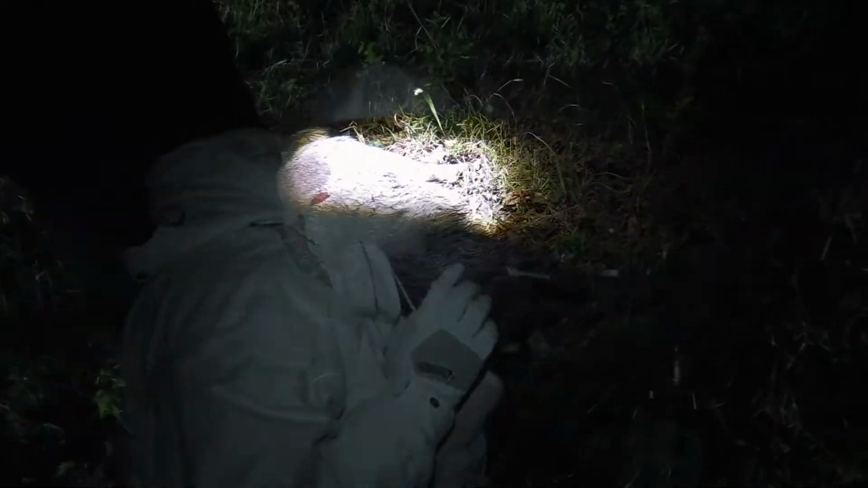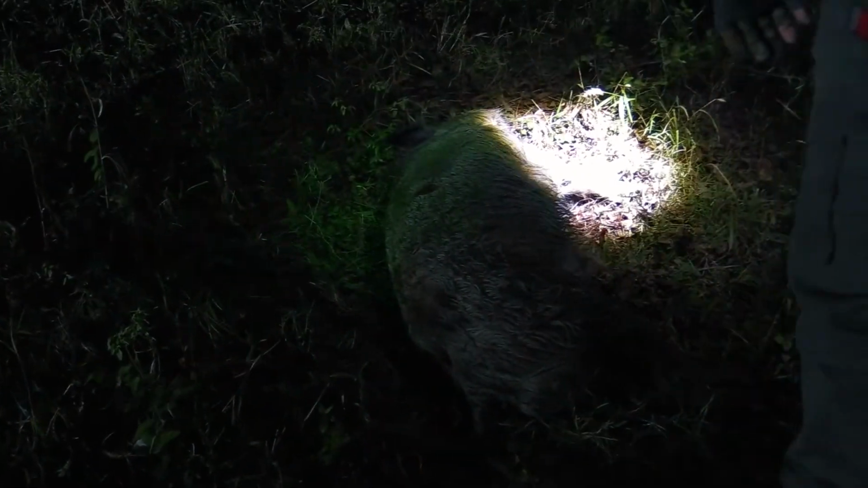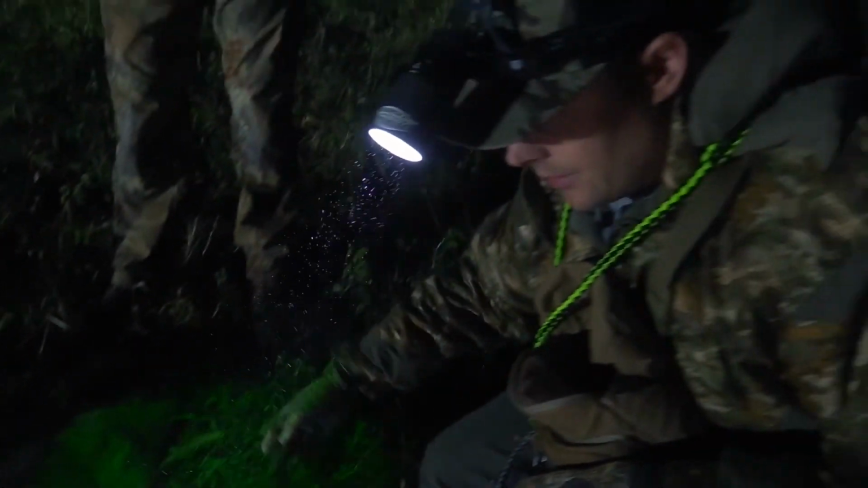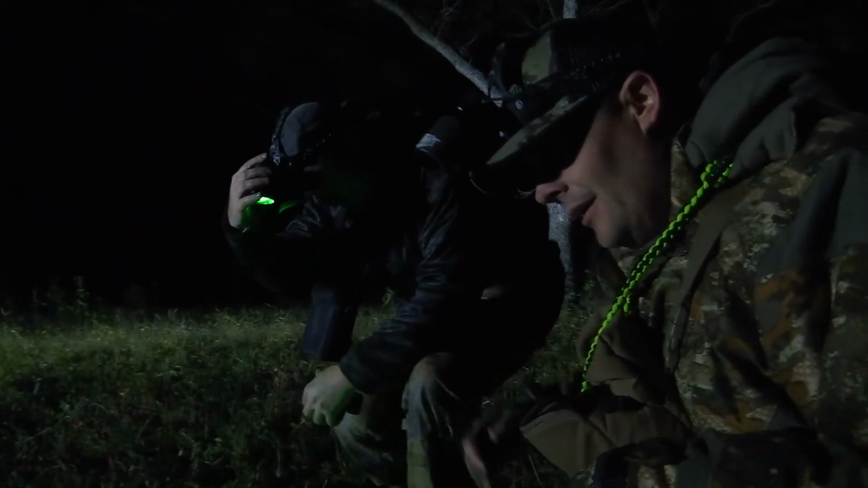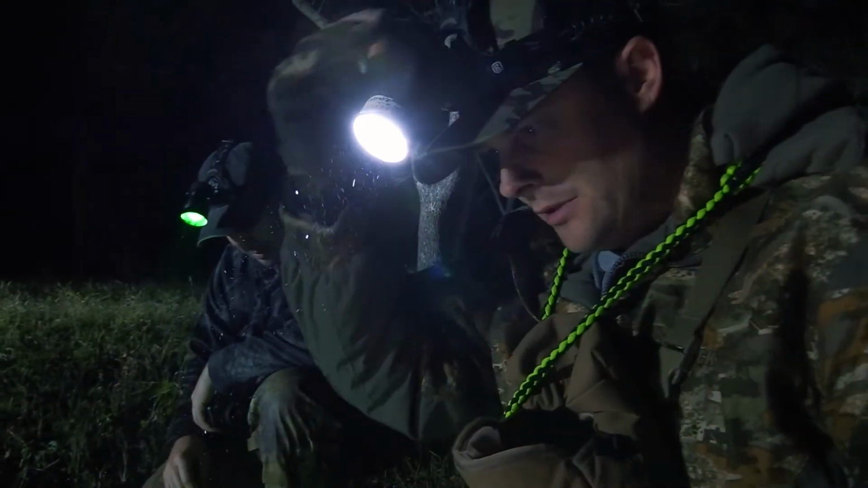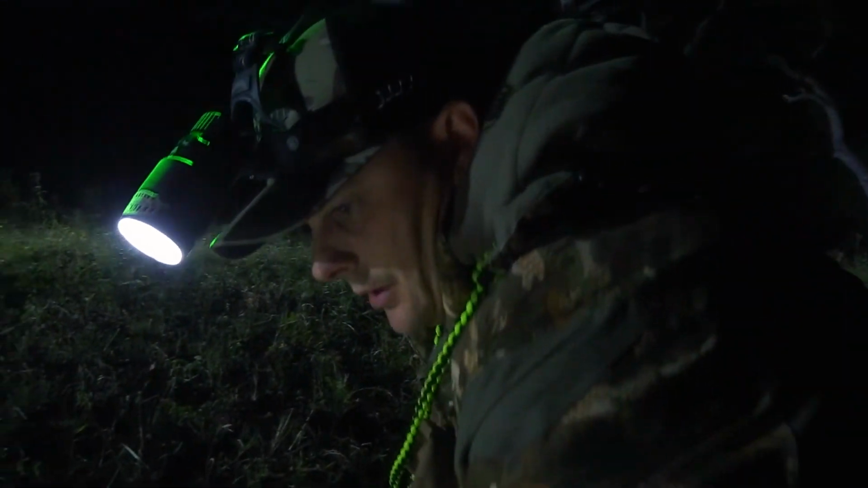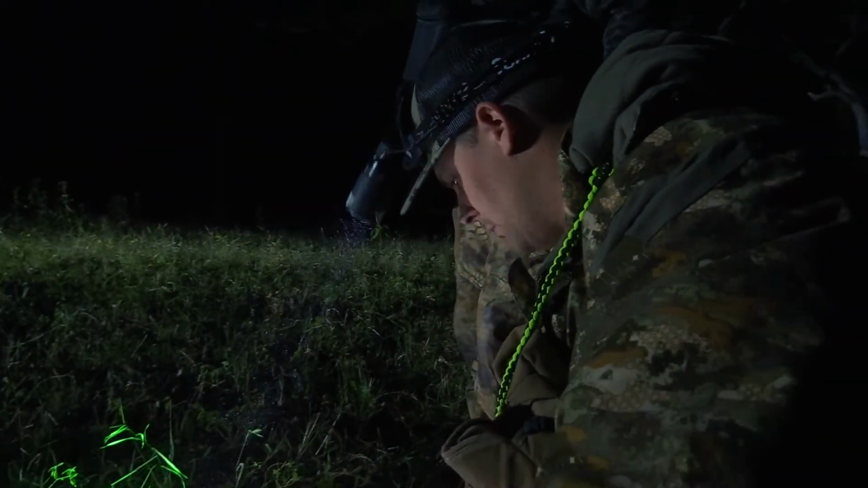Let's go check them out. Actually not a bad size. I'll tell you, Trev, whenever we were watching it through that thermal, it had a limp. And I don't know if this is one that maybe had a run-in with us before that got away, or what exactly happened. Is that a boar? Yeah, that's a boar. I kind of thought it was gonna be a sow, it had a group of small ones with it. Yeah, that's a decent sized boar. Look at that, that sucker's got good solid white hooves.